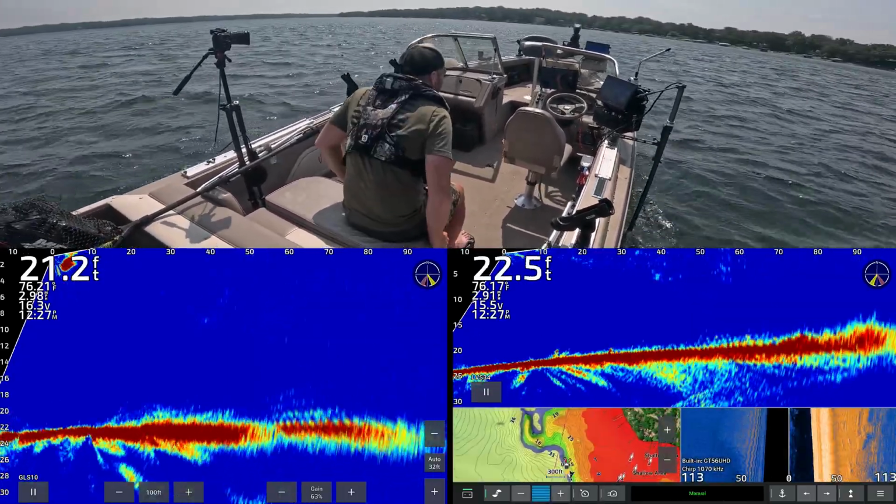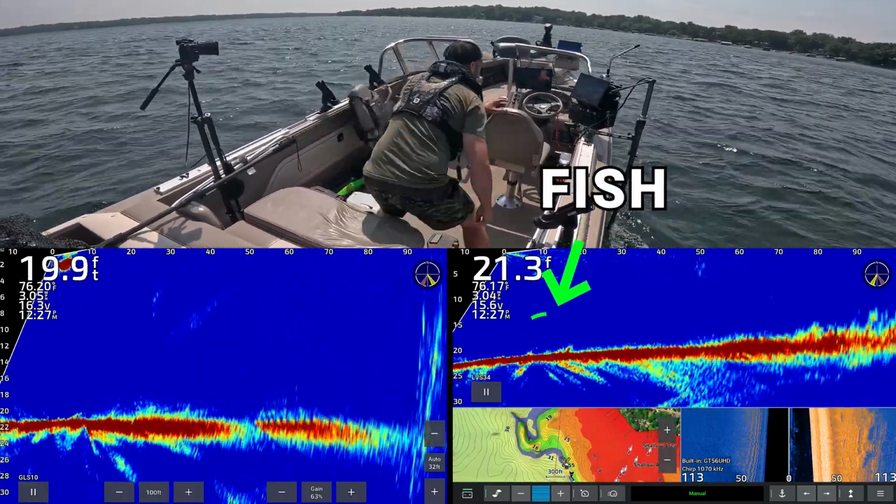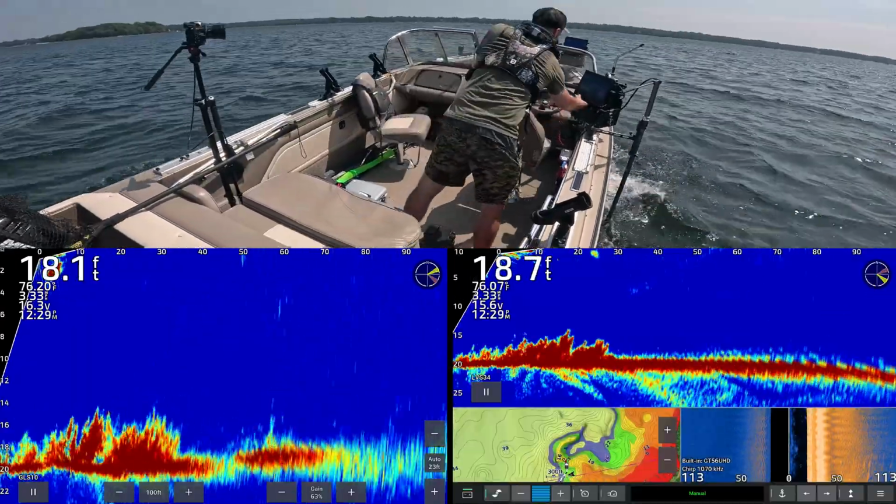Another one. 2 more on the bottom. 1 separating. Sheesh. This looks like a fishy spot.